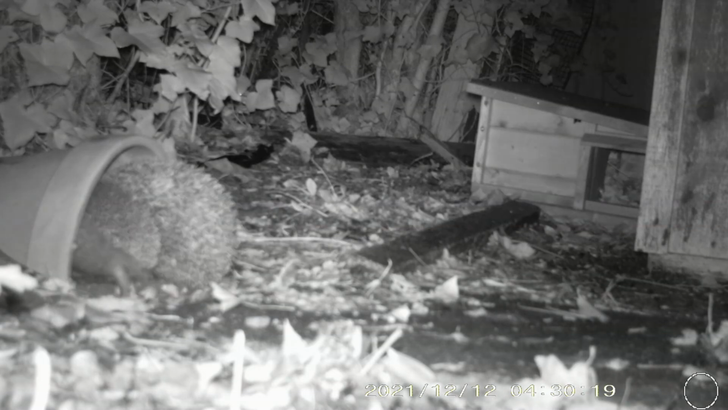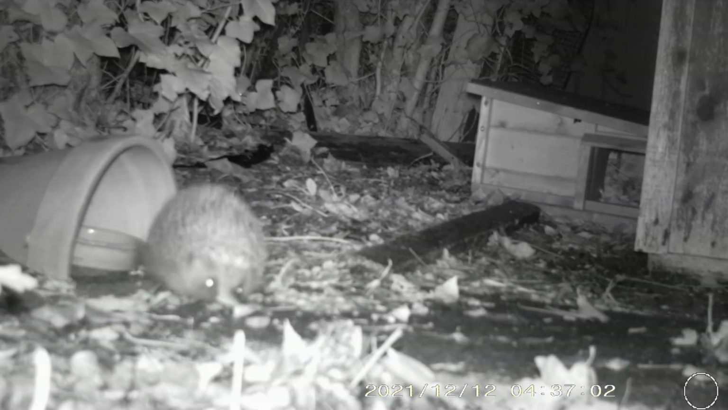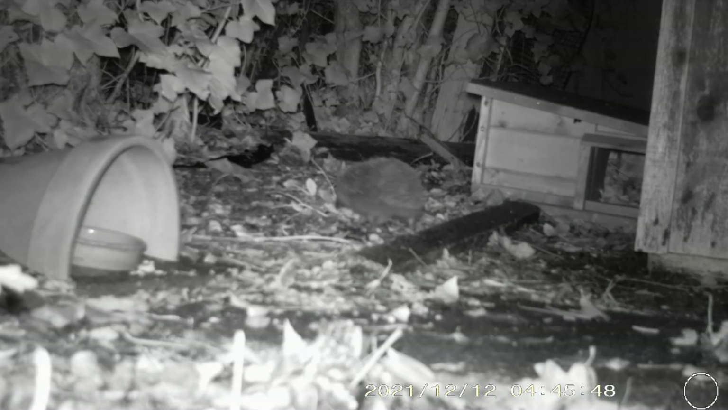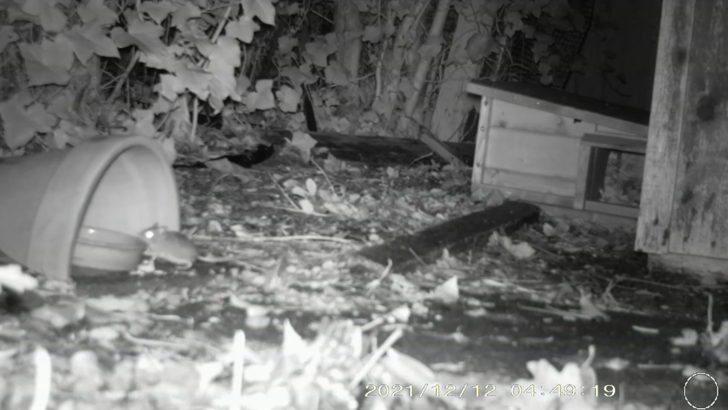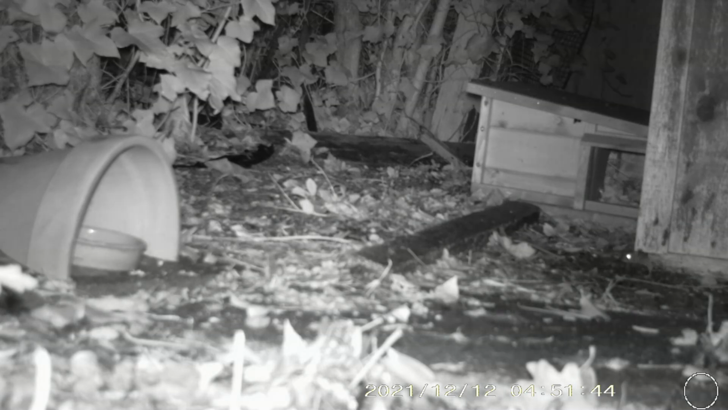It does make me laugh when they both try and feed at the same time. There's really not enough room, fellas. That's not the last we're going to see of that mouse. He seems to be growing in confidence somewhat, doesn't he? Look at him sitting in the food bowl, cheeky bugger.